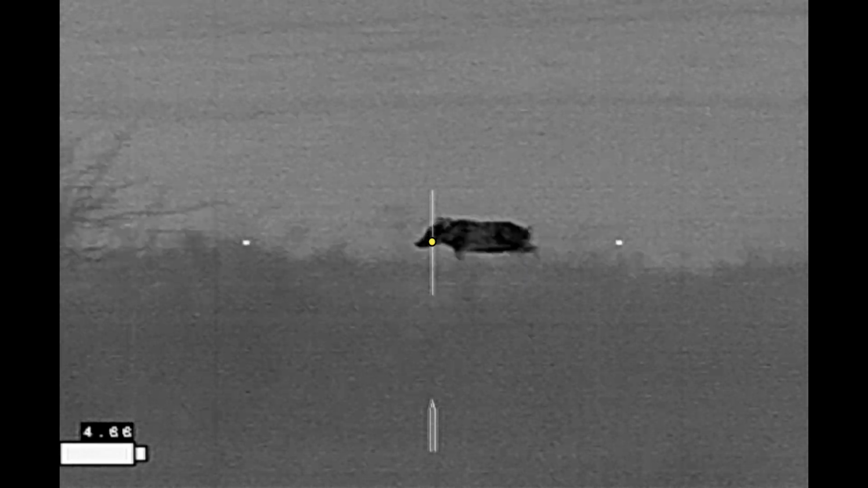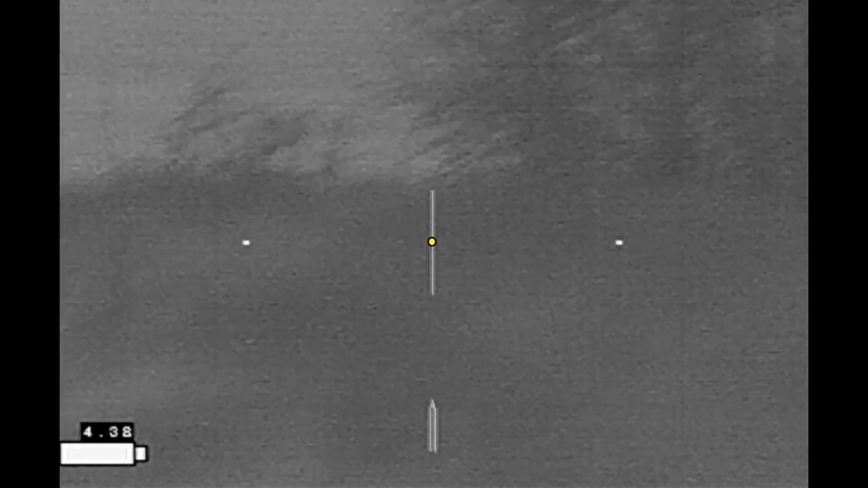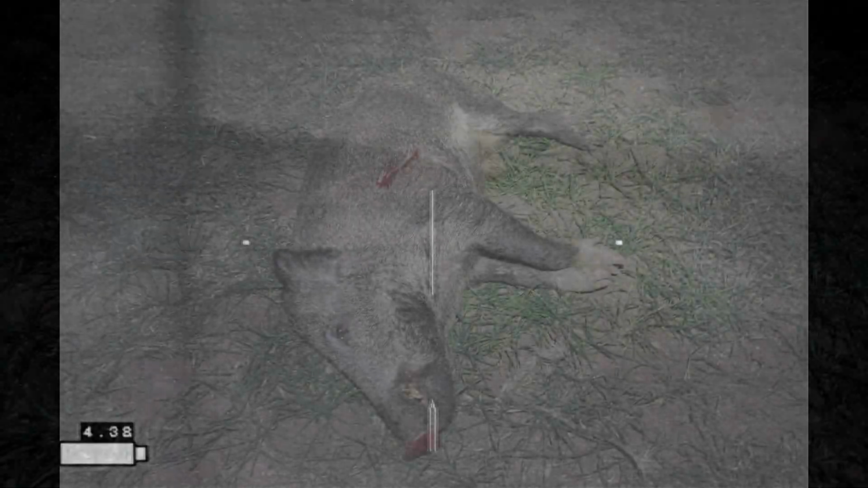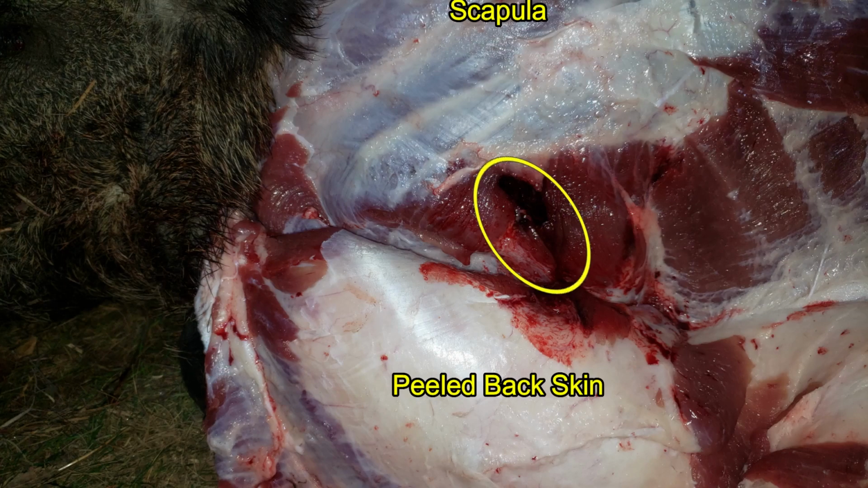The hog took off and eventually disappeared behind this ridge and collapsed after running about 30 yards. He turned out to be a 170-pound boar. Here you can see that wound beneath the scapula after the skin has been peeled back.